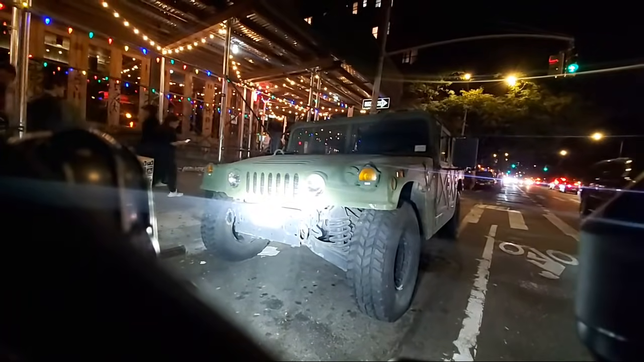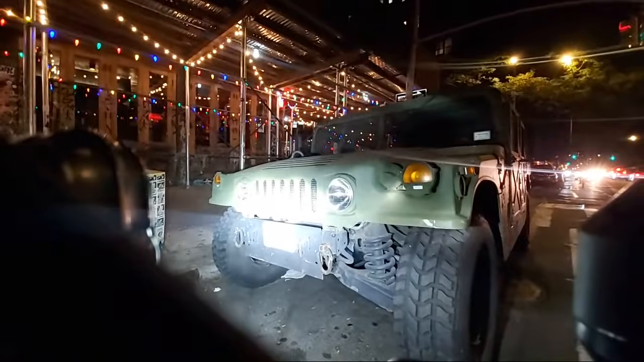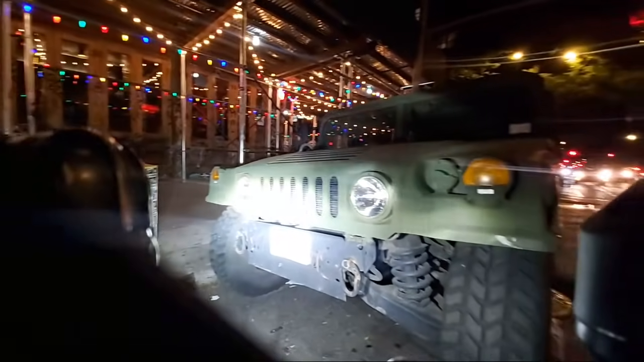This looks like it belongs in Afghanistan or something. I mean, it's just parked on the side of the road here. Look. That's not something you see every day here.